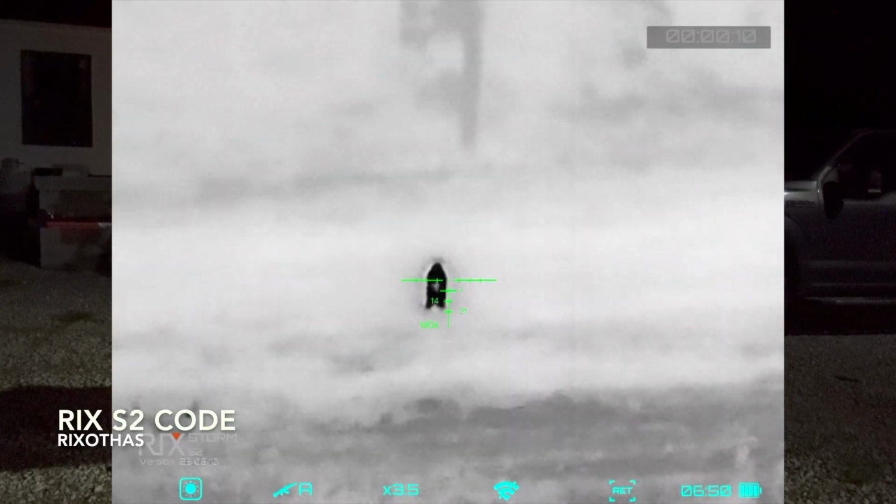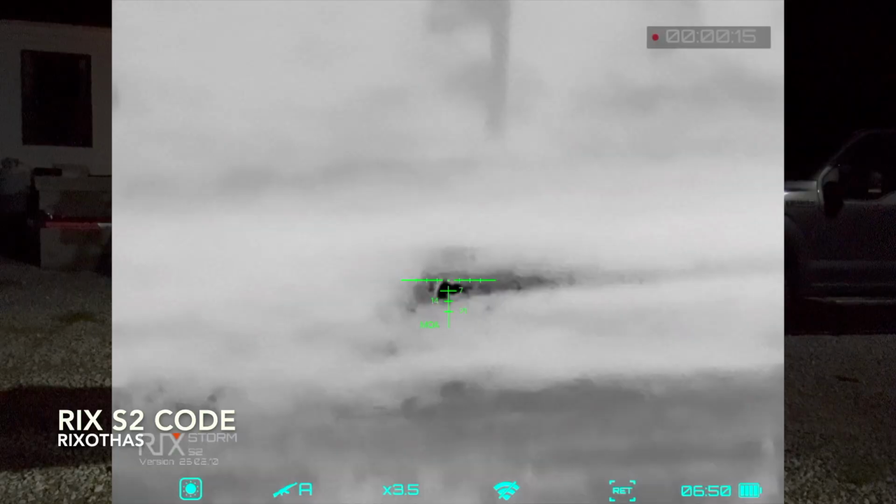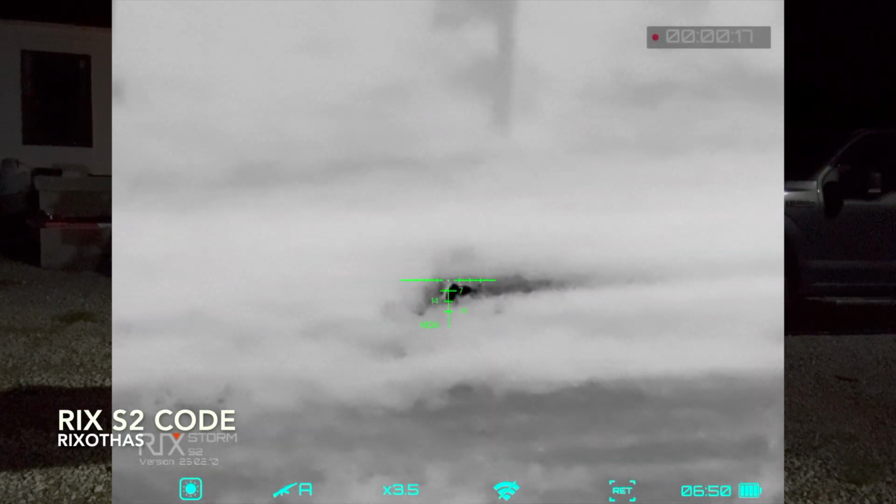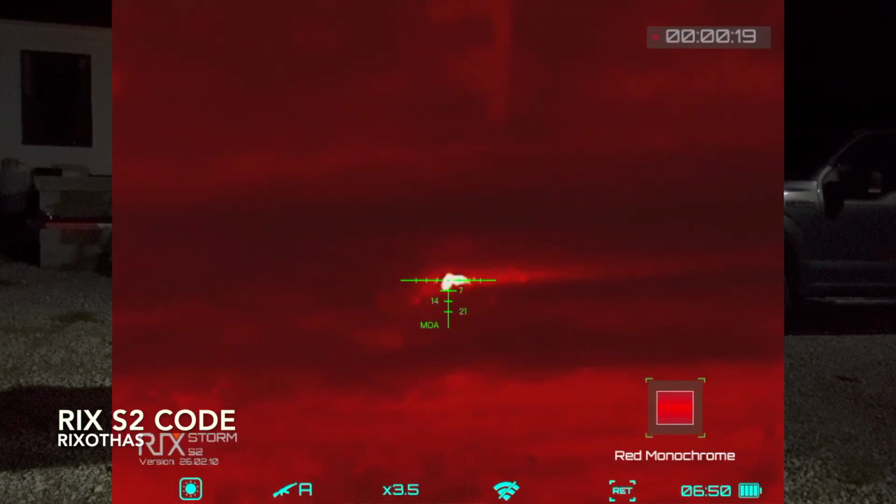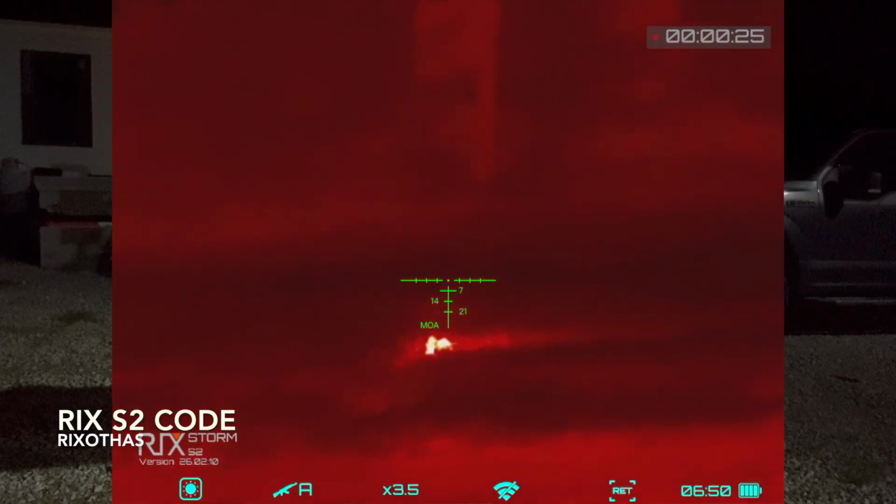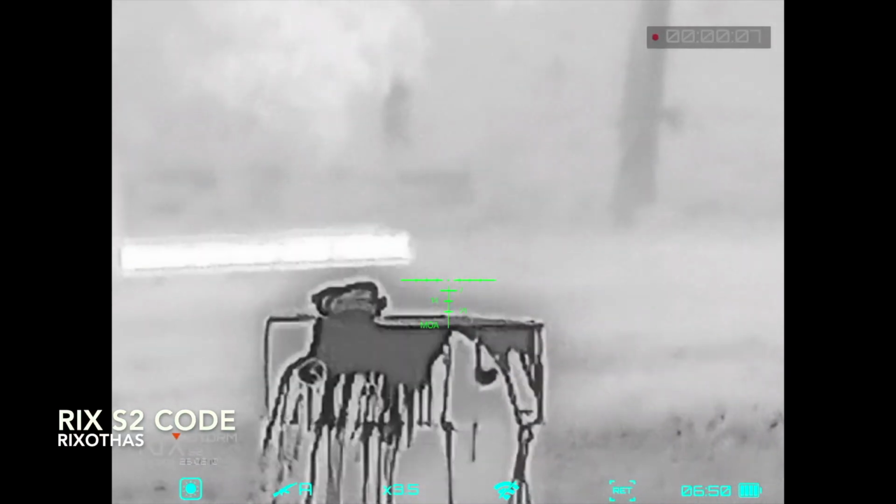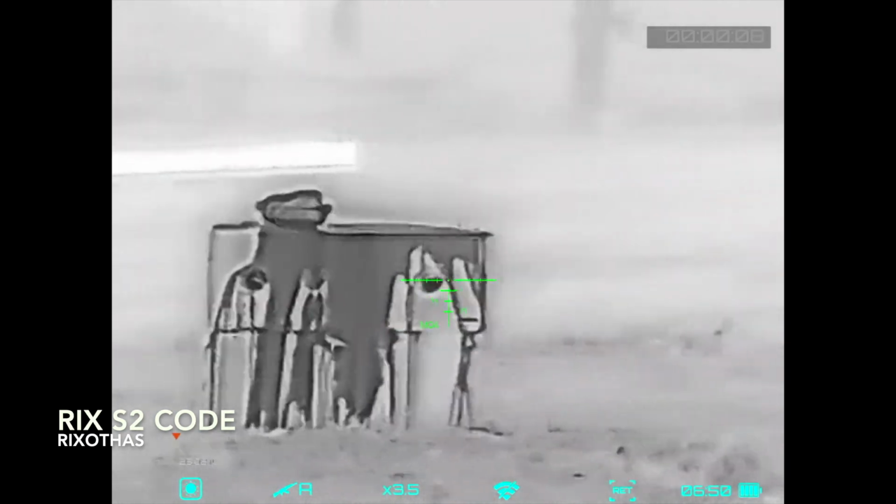Whoa. Rat two. I think I can shoot a rat. Switch it over to this freaky looking color. Oh no. Whoa.